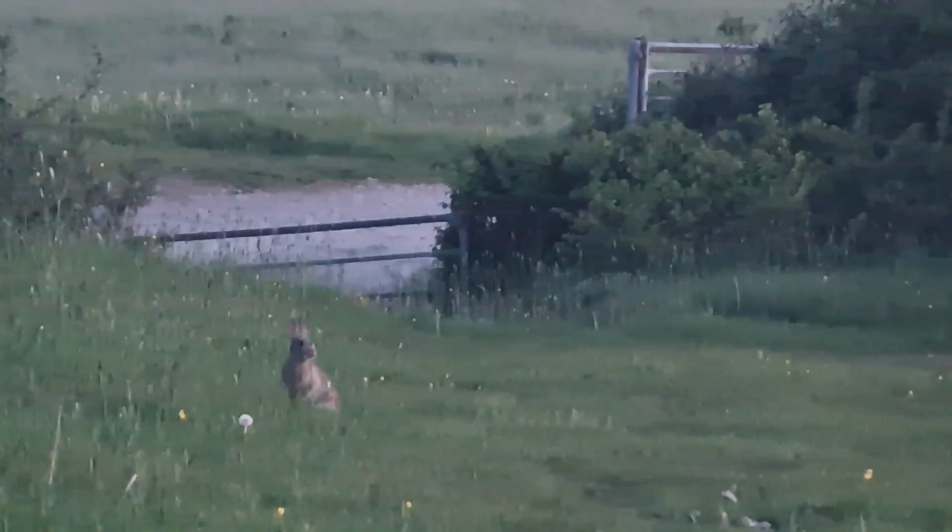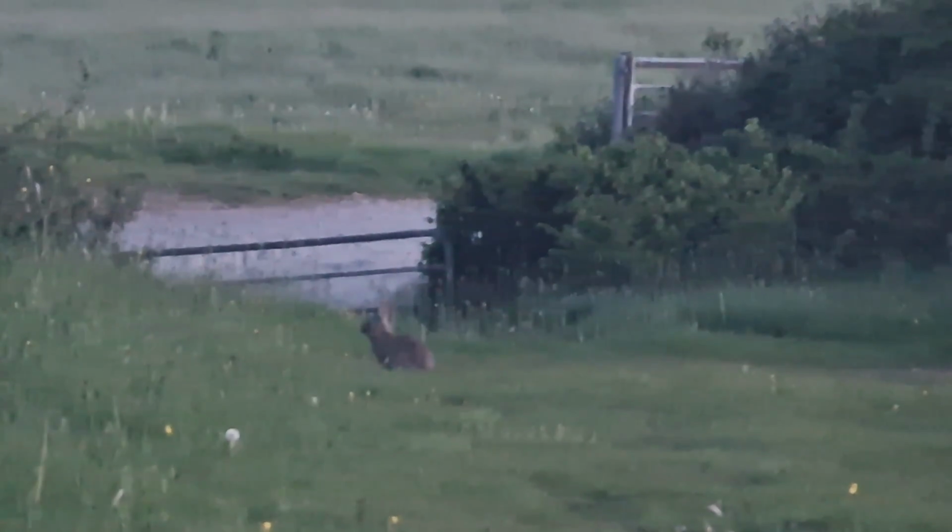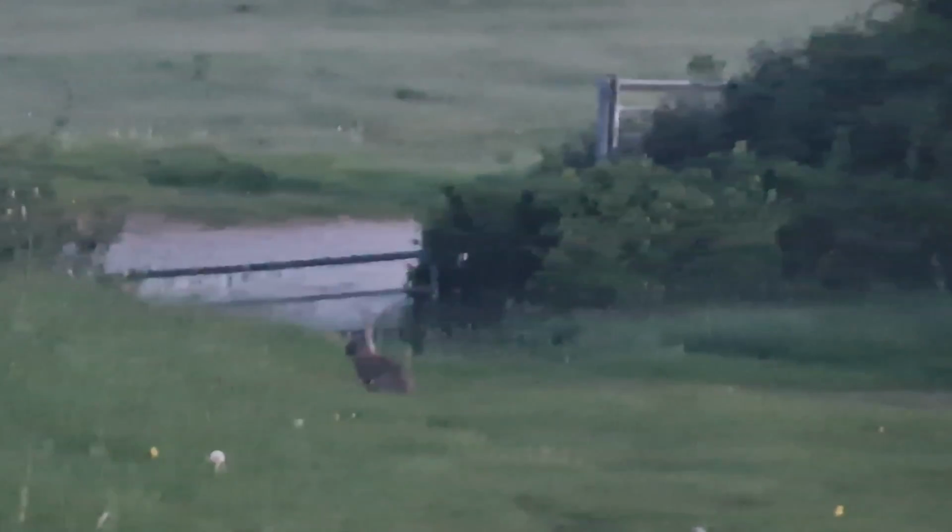Next, Tom Davies shows off his rifle skills, filling up his truck with rabbits. You're about to see some good shooting by Tom Davies.